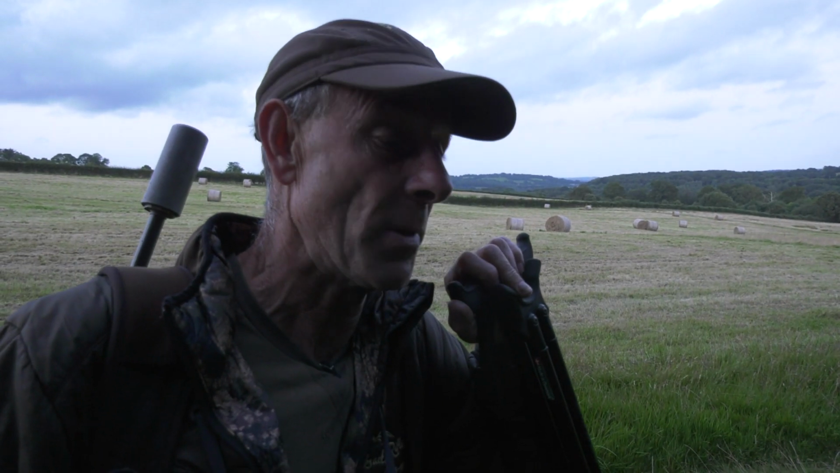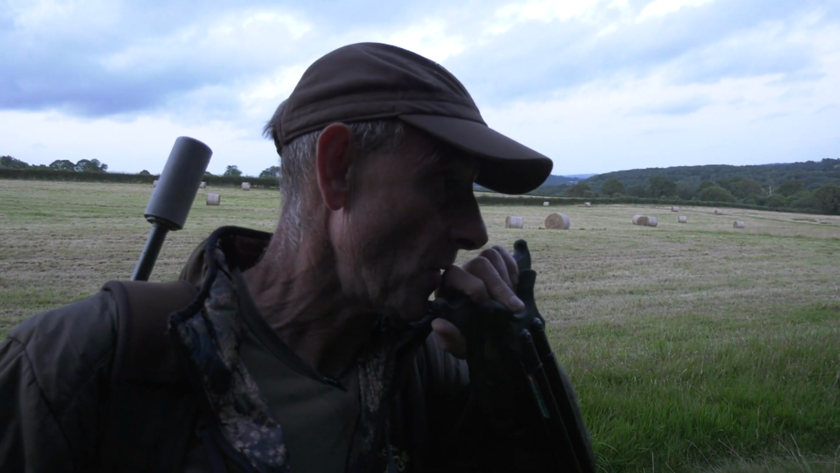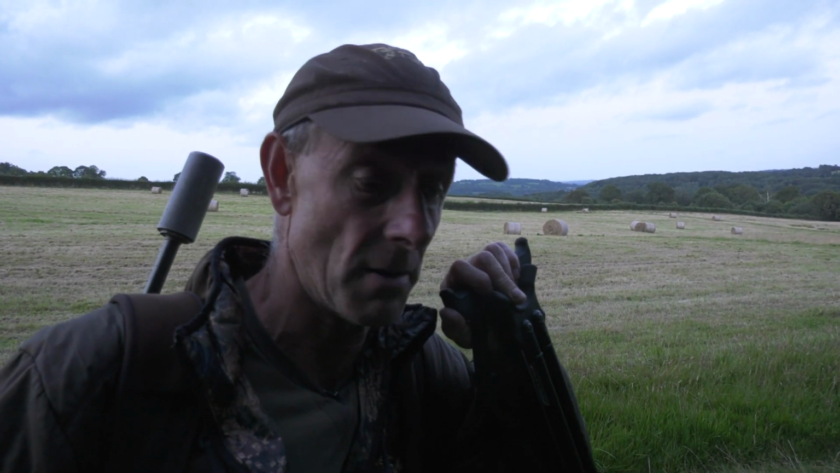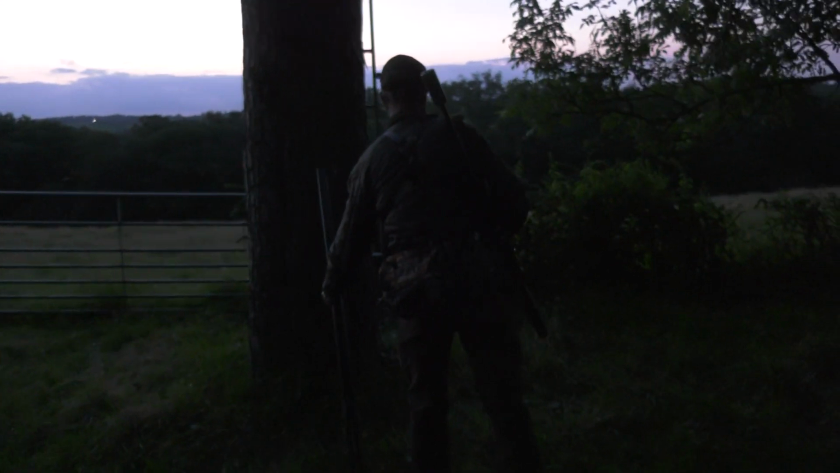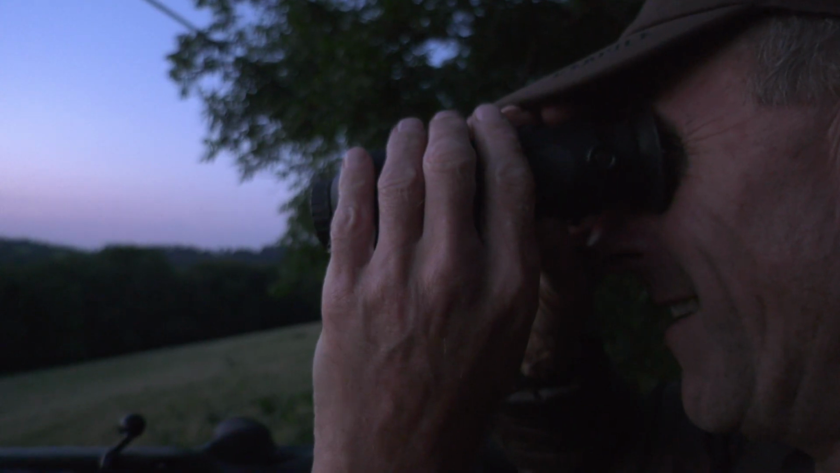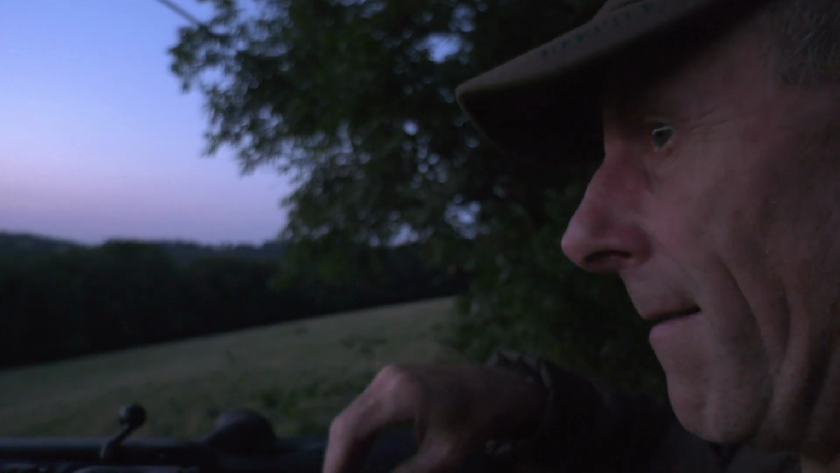So it's a shame, but if you're a big estate and you are obtaining grants for preserving woodland and you've got deer pressure, there's no answer. You've got to get rid of the deer. Two years of COVID, meat prices are on the floor as well, so it's not happening really, is it? Which is a shame.